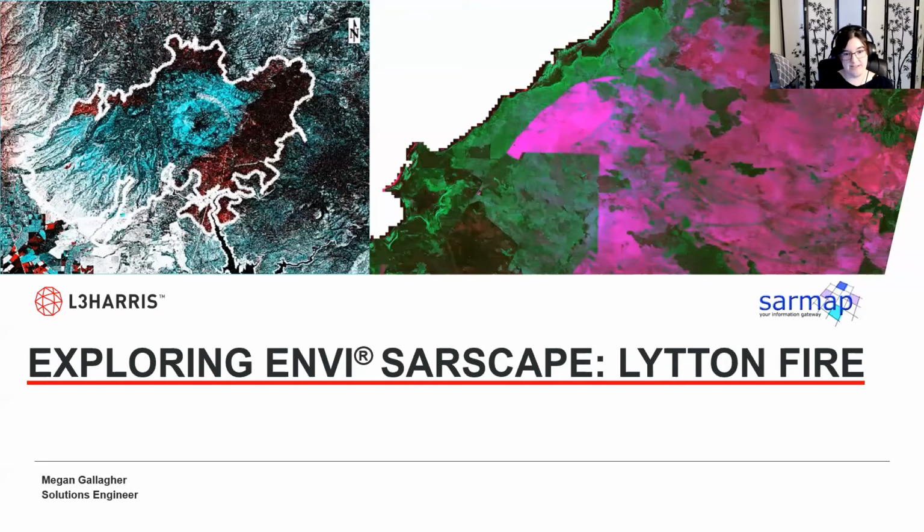The first case study that I did here was called Exploring ENVI SARscape, the Lytton fire. And this first slide, I'm actually going to take a couple seconds on, because these two images are of two separate fires that I processed previously in SAR.